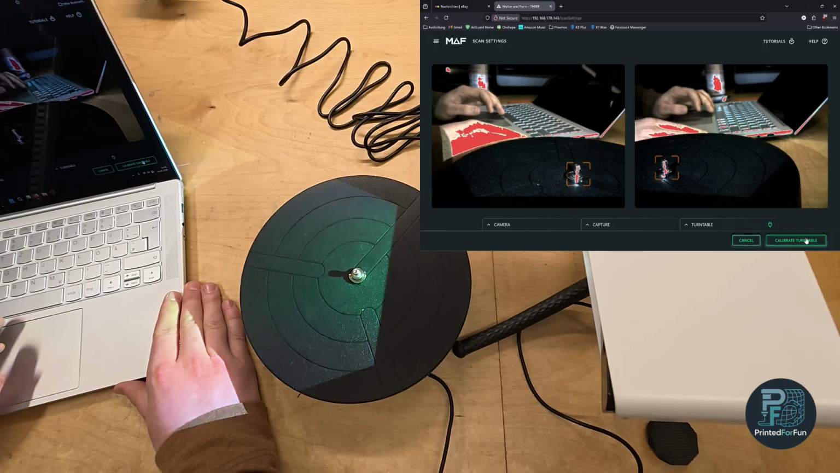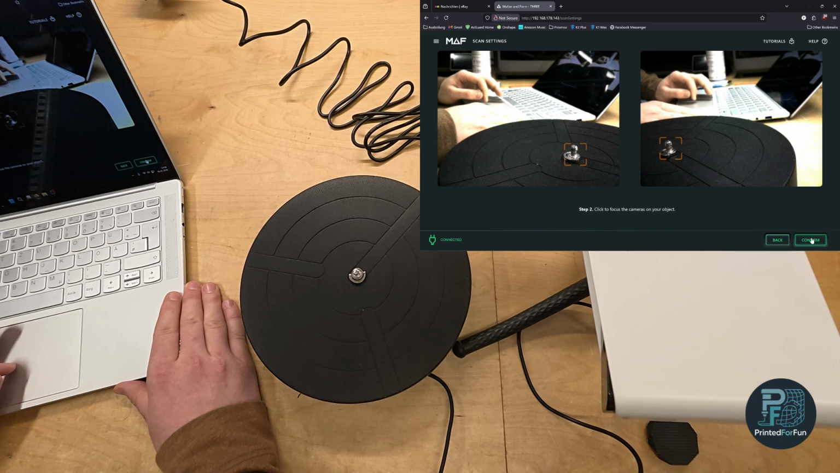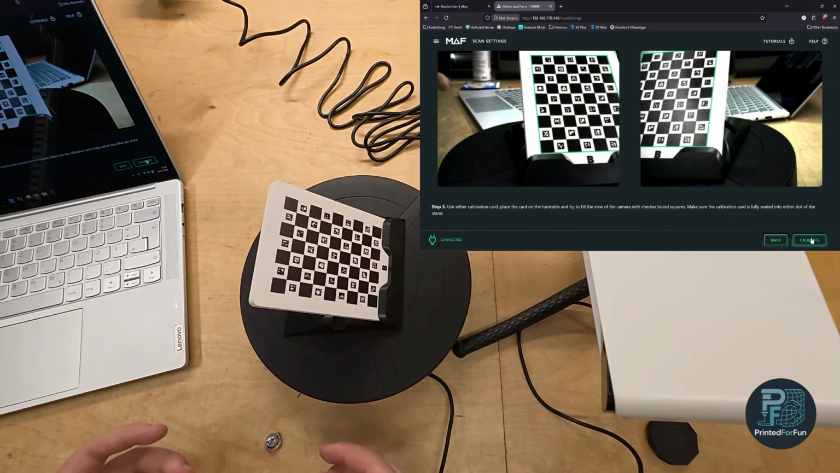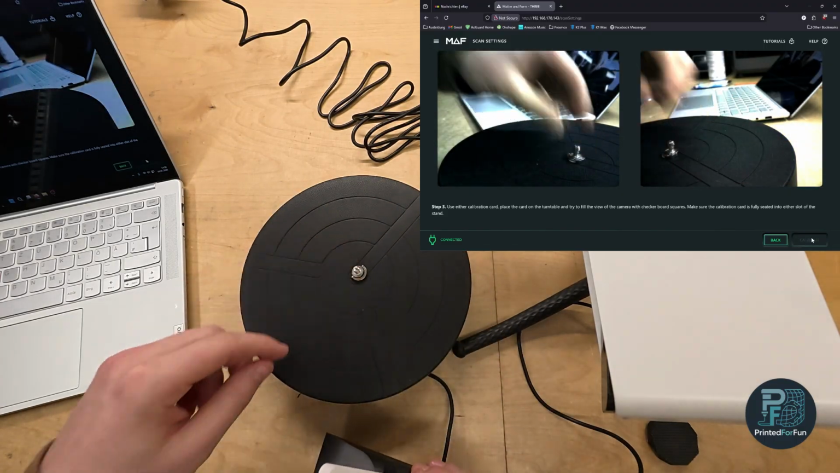And if you now go to the calibration of the turntable in the next step, you see we now need to place the calibration board. So for the small part, I will be using the small calibration board on a turntable. And this also means we have to move our scan objects in between.